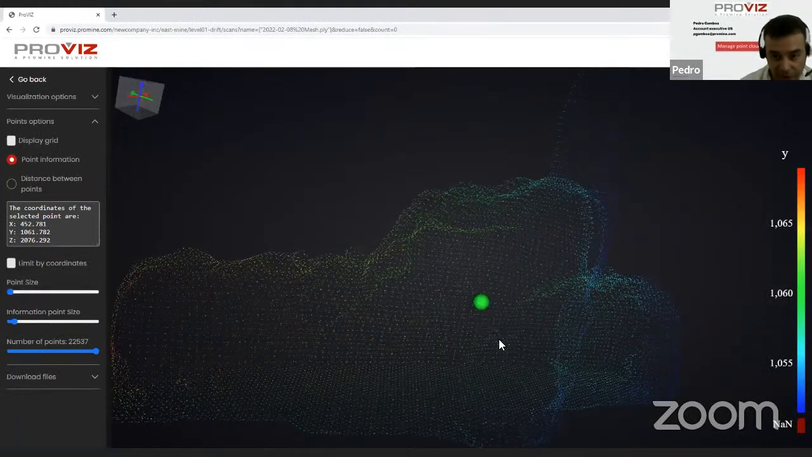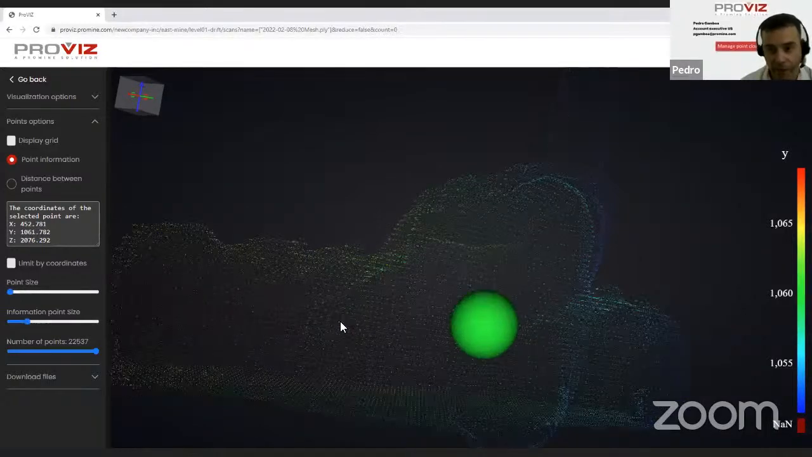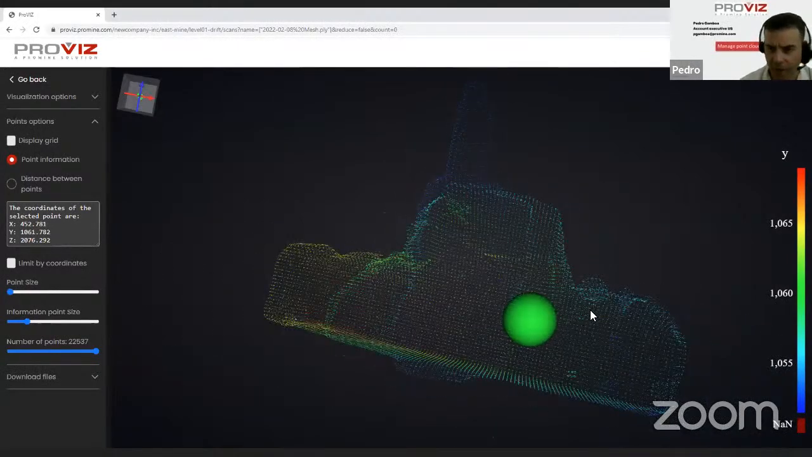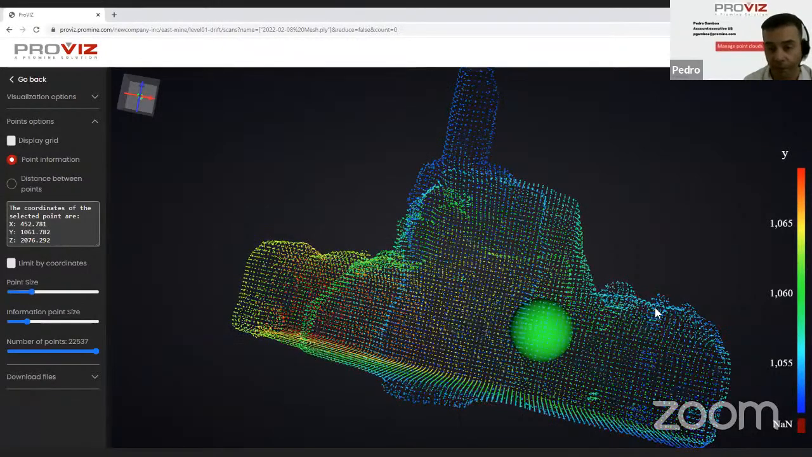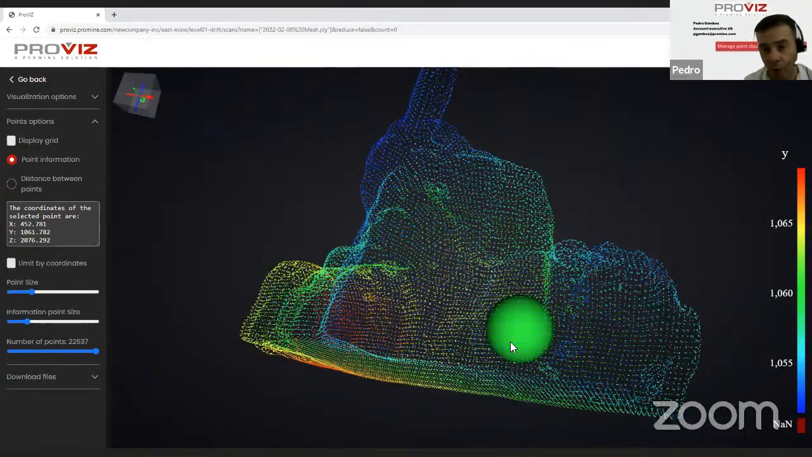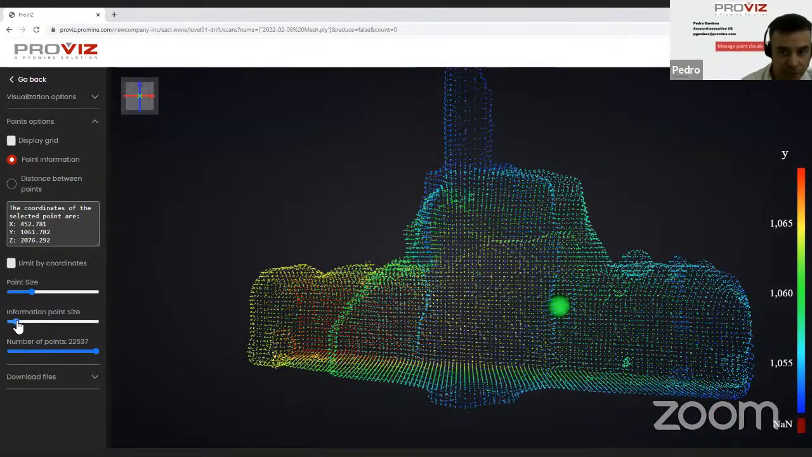I can also increase the size of the information dot that is here. So let's say if I increase the size, I'm going to see my information point a little bit bigger. In this case, it is because we have a relatively small point cloud file, but in cases where we have much information, this is a very useful feature because it allows us to view our model in a better way. I'm going to reduce the font size.